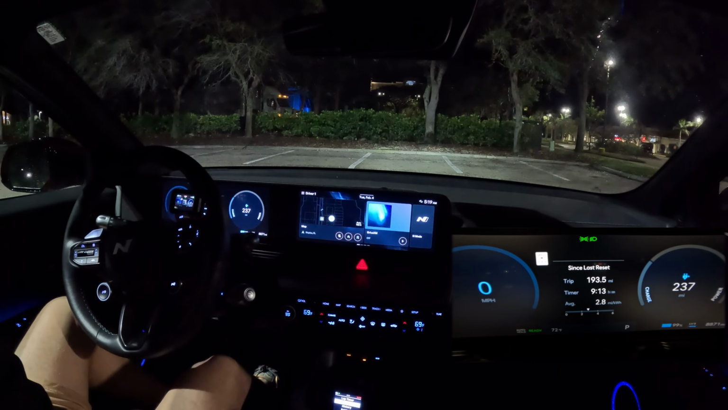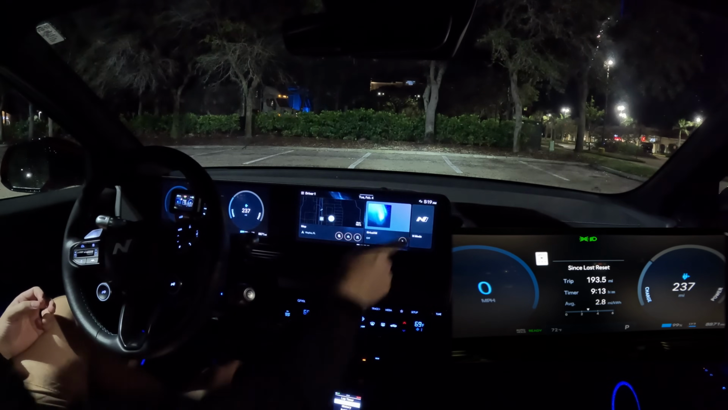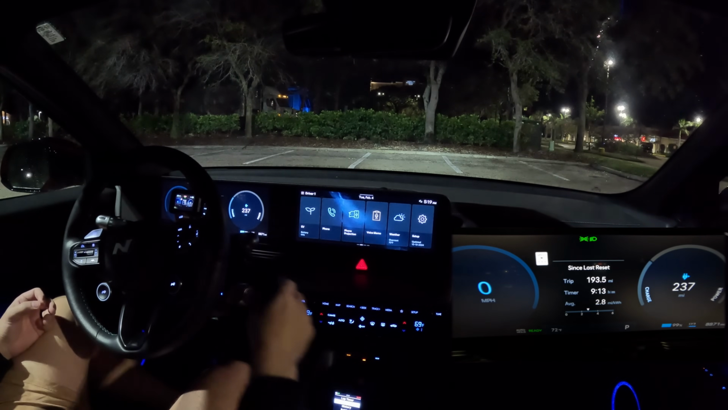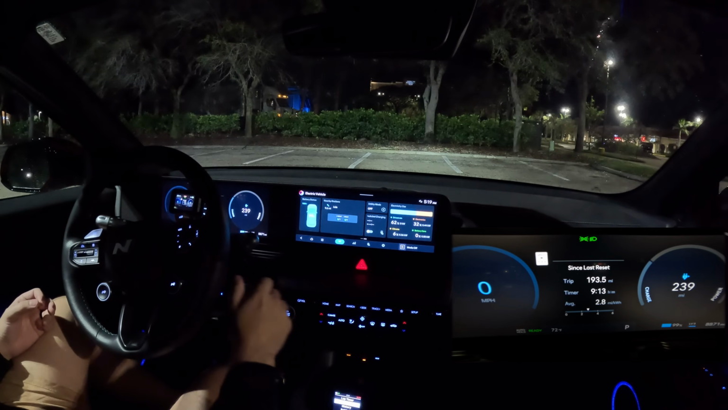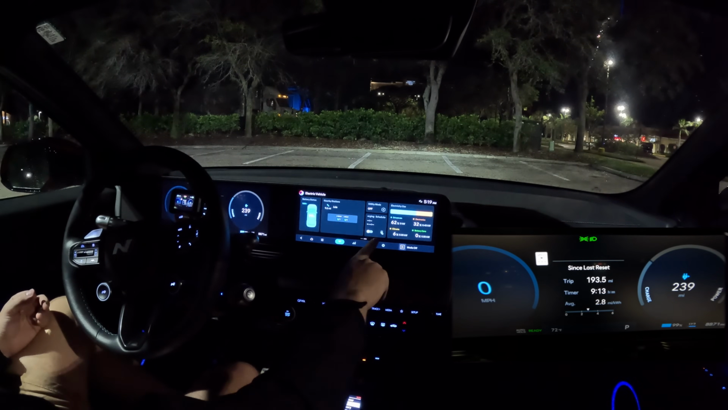All right, we do have a 360 camera in here that's been actually pretty helpful for doing car line and stuff, parking it, and EV mode here. I'm going to turn off climate control, don't need it. It is 72 degrees outside, about perfect.